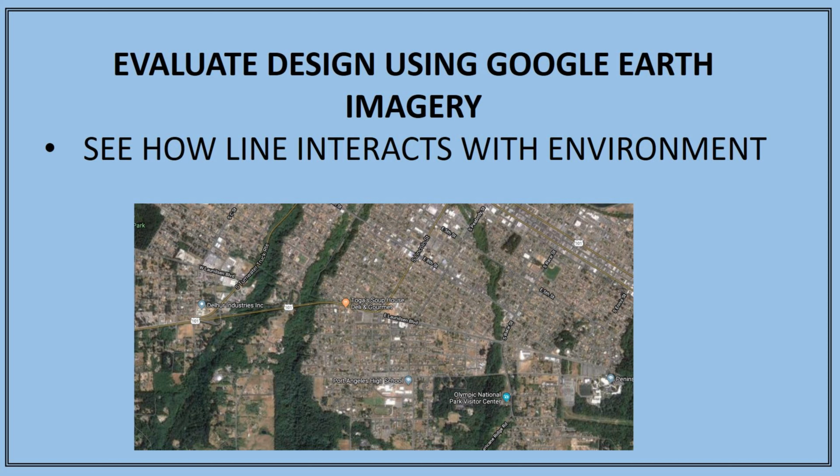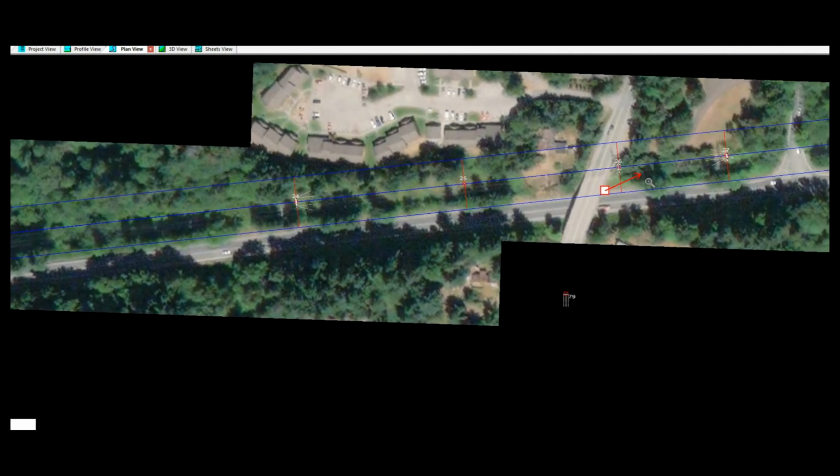We can also evaluate the design using Google Earth imagery. This allows us to get an idea of how the line interacts with the environment around it. Google Earth imagery is imported into the model and shown underneath of the transmission lines. This imagery allows us to get a good visual of the entire corridor and what lies underneath and around it. We are also able to show easement and right-of-way boundaries to ensure we stay within the area we are allowed to occupy.